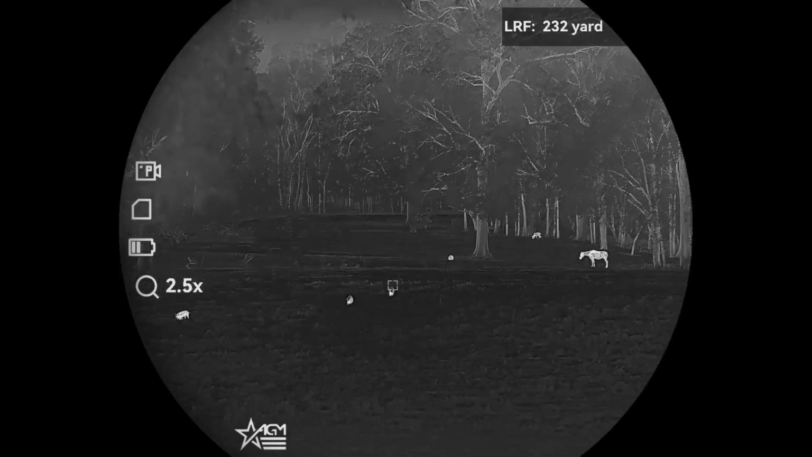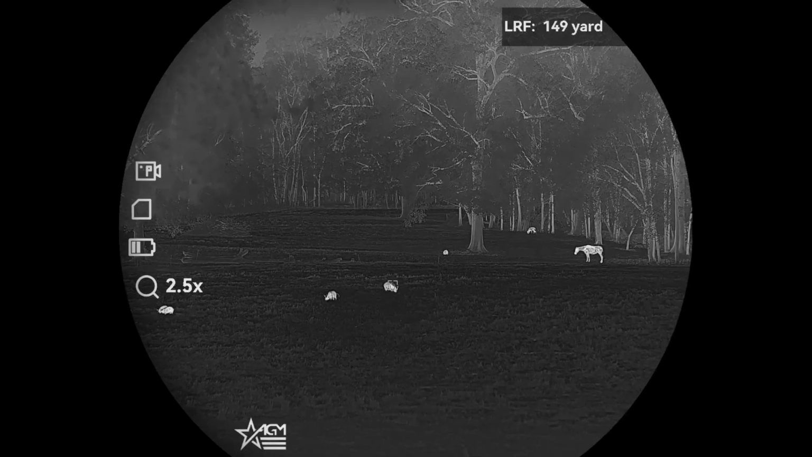Moving along, it does have the LRF laser rangefinder built in, as mentioned. It's got a 1,100 yard accuracy on the LRF, 1,100 yards. I don't think you can hold it still enough to hit an animal at 1,100 yards, but it'll do it. This is something that people ask sometimes, and I appreciate AGM putting it in here: what's the minimum distance that the laser rangefinder will work? Sometimes guys are using air guns that are super suppressed and shooting rats or pigeons and things.